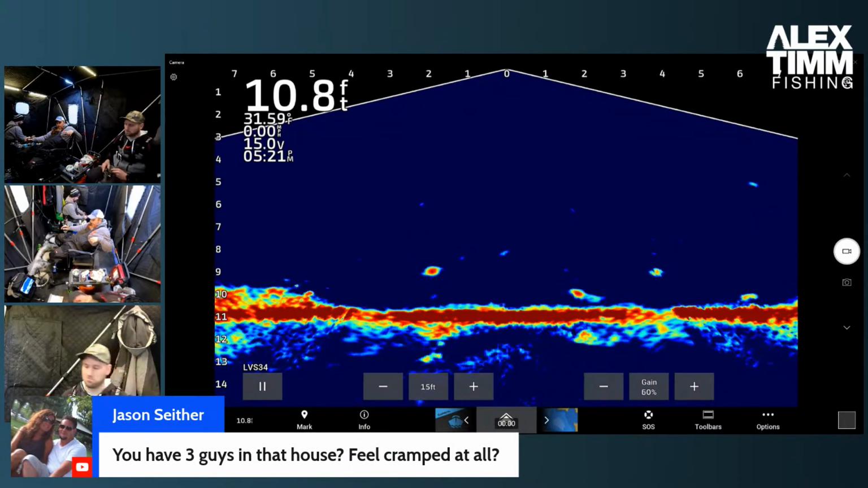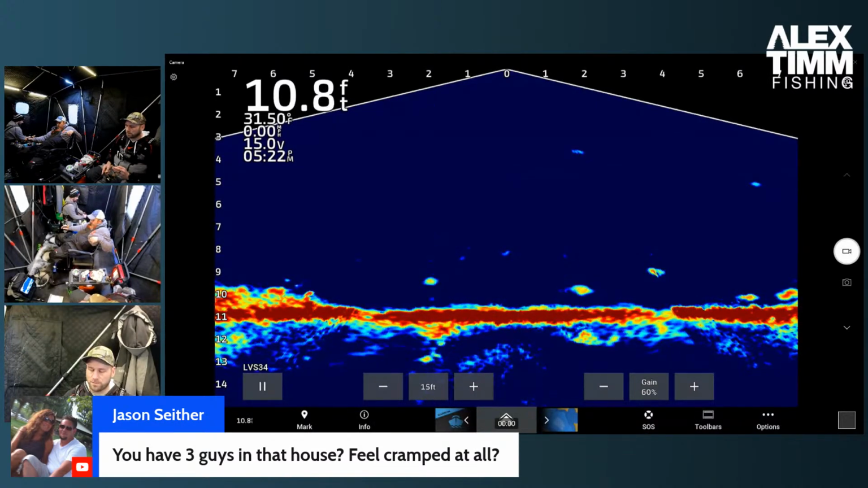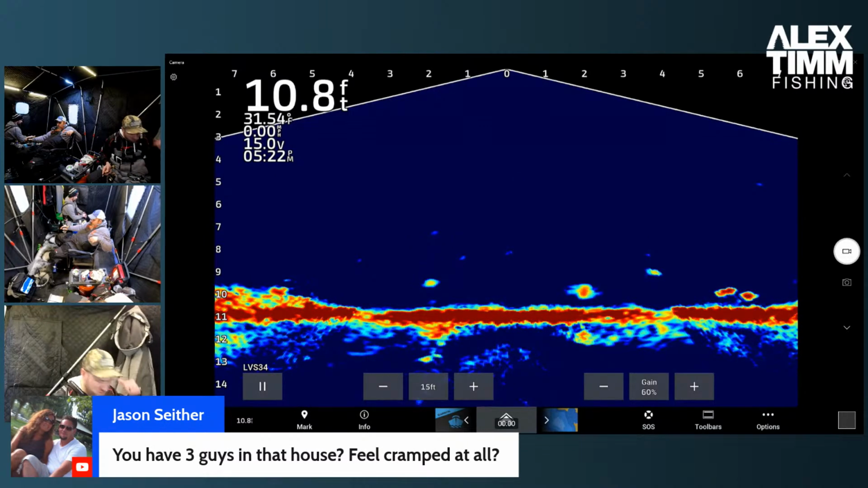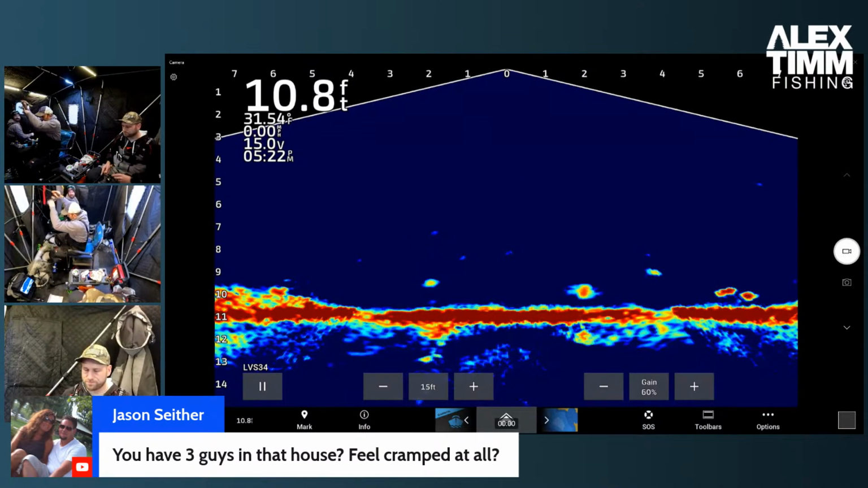You have 3 guys in that house. Feel cramped at all? I'm not cramped. Nope. Not cramped at all. I would say if we had a 4th guy in here, it'd start getting tight for sure. Especially with all the gear that I've got set up here to live stream. If we didn't have all that, we probably wouldn't have a problem with it. It's just which holes do you use at that point? I'd almost need to slide over a little because there's 2 holes behind me.